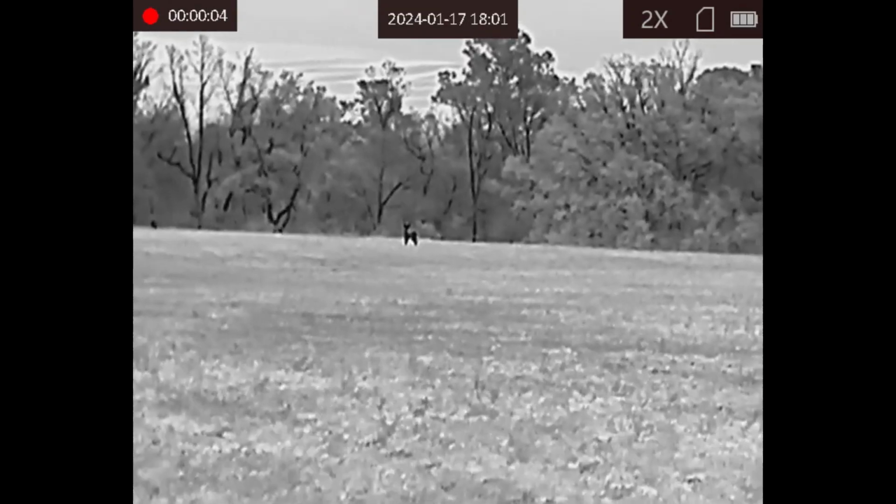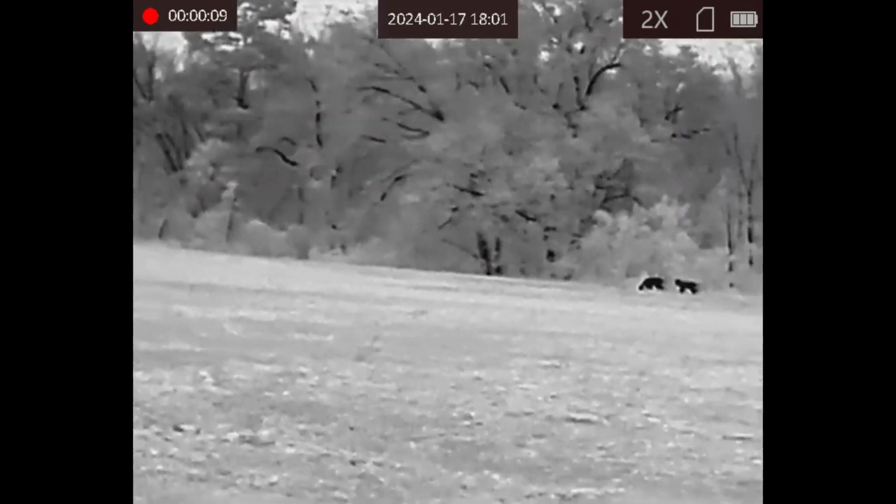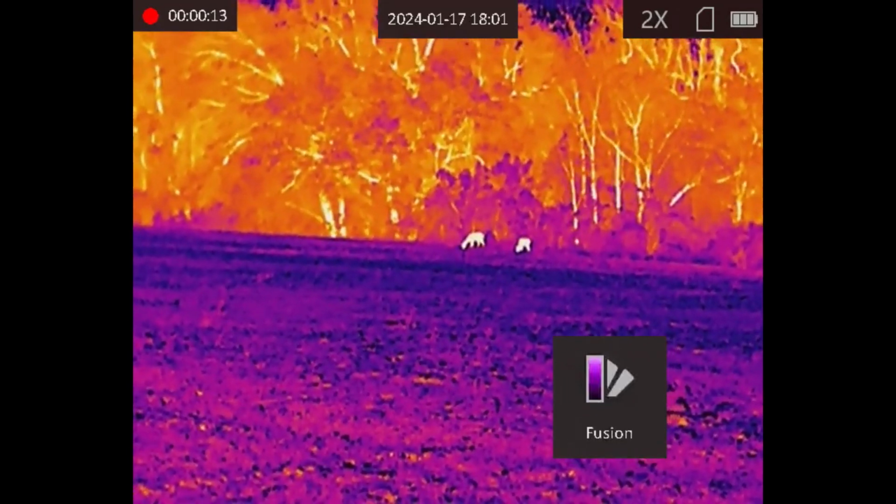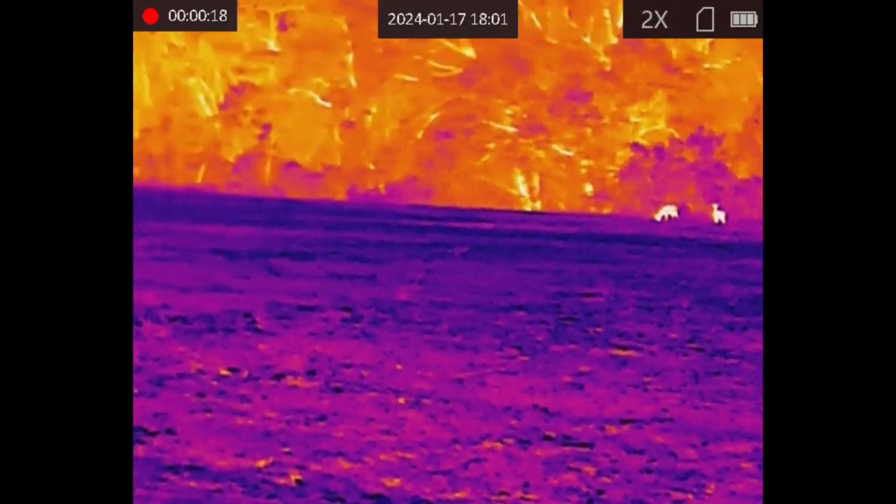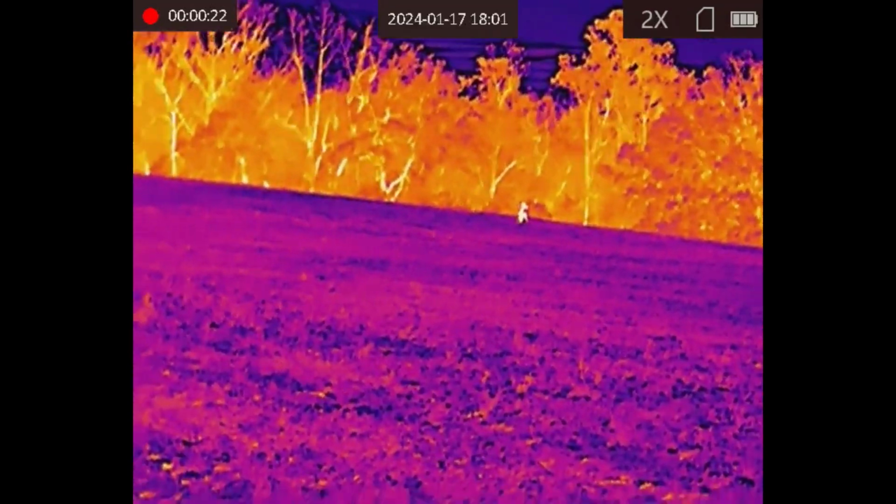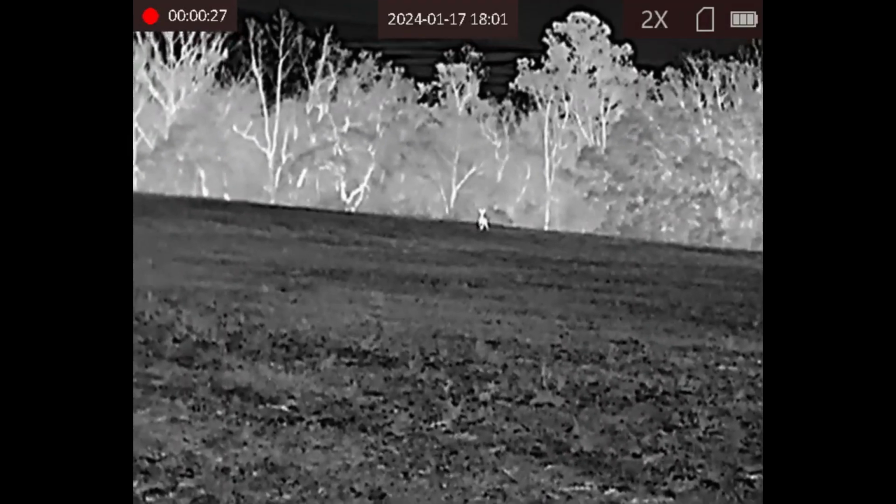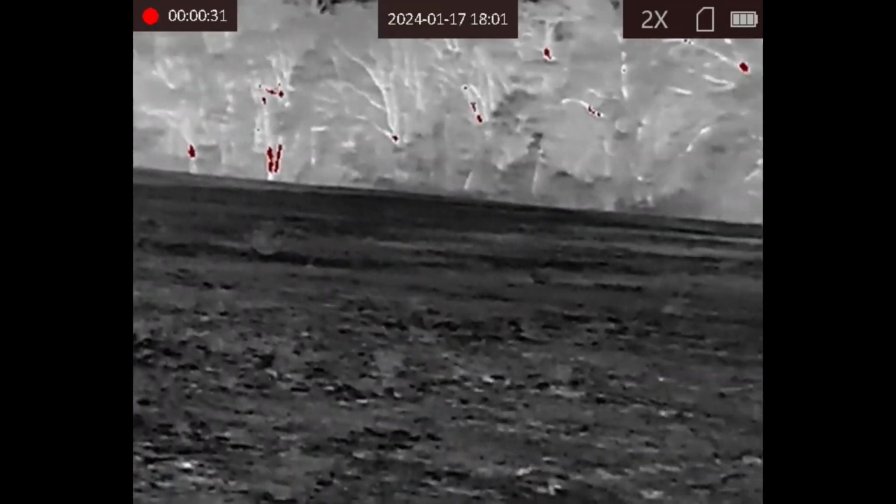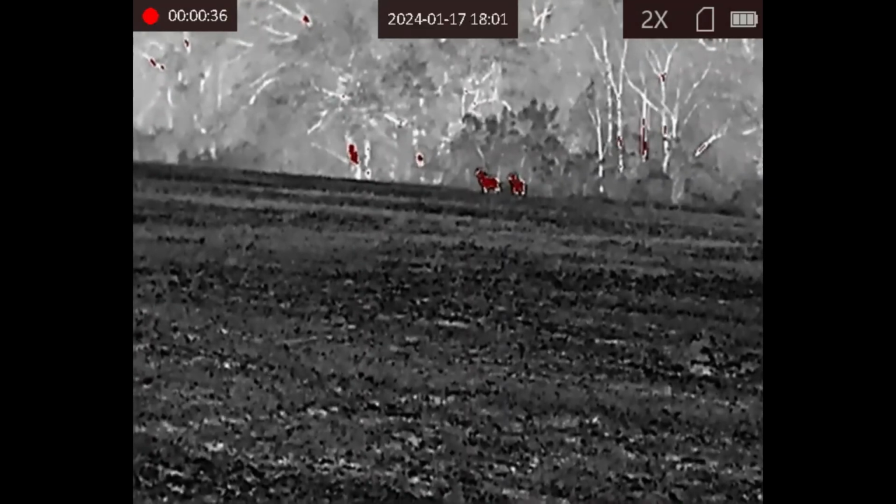That deer is probably 130 yards. These deer are 90 yards away. I'm just cycling through the different modes to show everybody the clarity on this thermal monocular. The fusion really makes that hot image pop out. Same as the black hot. Now I prefer the black hot for longer distances.